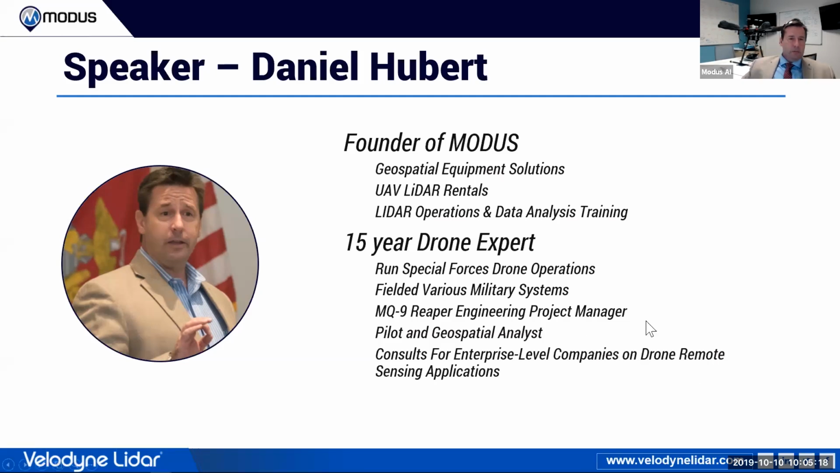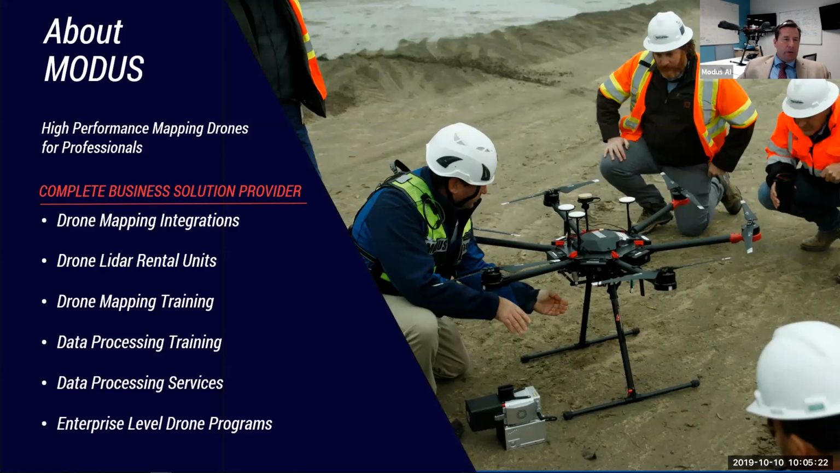And then real briefly, what is this company? Basically, we are a specialty system where we focus mostly on remote applications for mapping. We're a little different in that we have integration partners, and we do sell the hardware, but we also do rentals. All our stuff is covered end to end, from training and support.